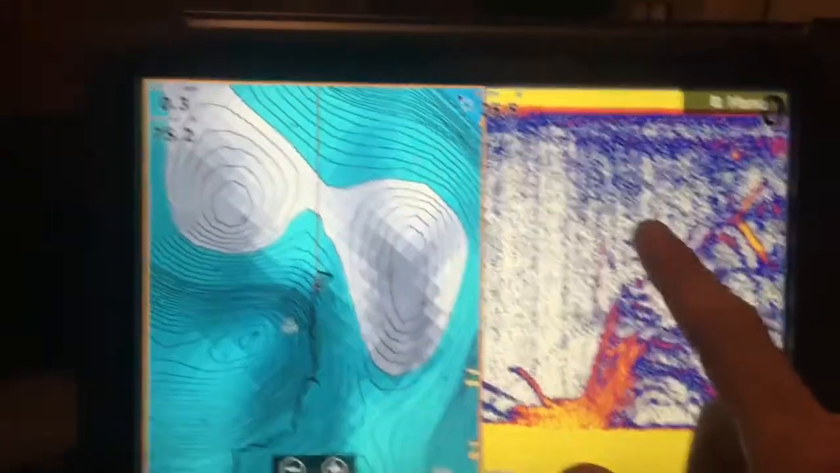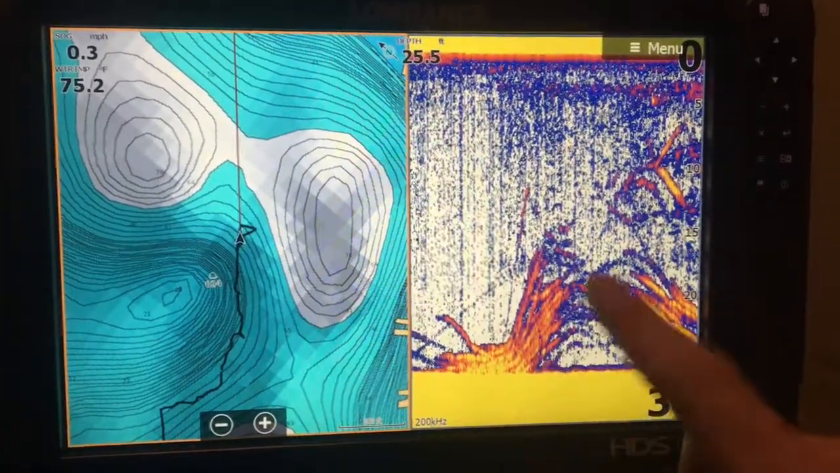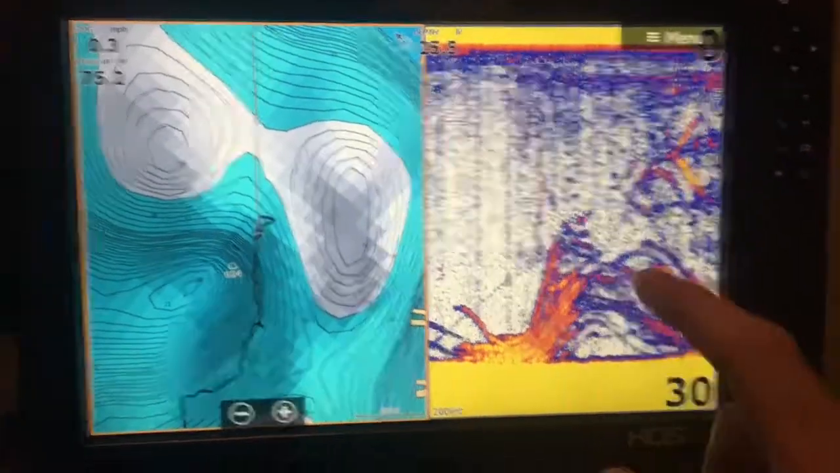It was just really weird. But usually you get bit if you see that many fish chasing. So I think I did catch fish off of that one.